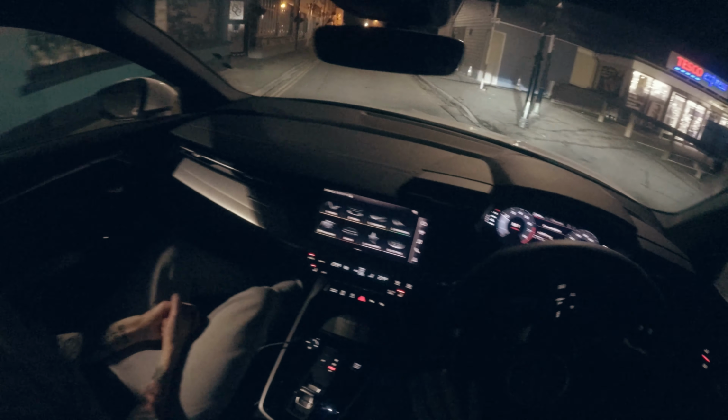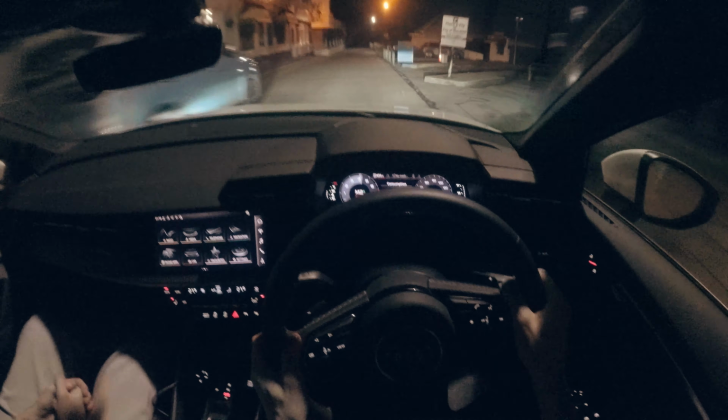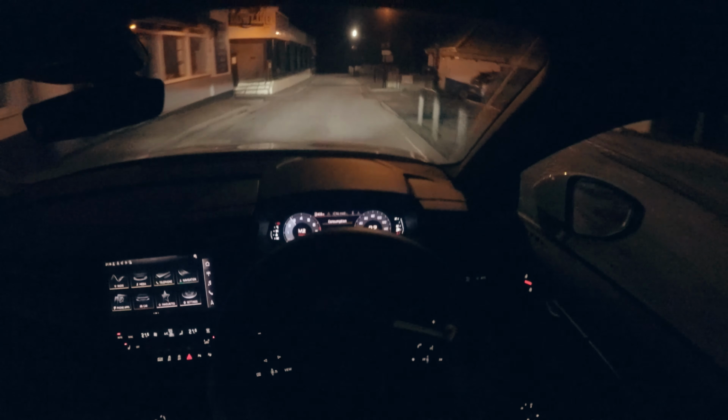Like we have reached our destination. I just did that just to waste fuel, to be honest with you. Very dark car park, so you're probably not going to see very much on this really old GoPro.